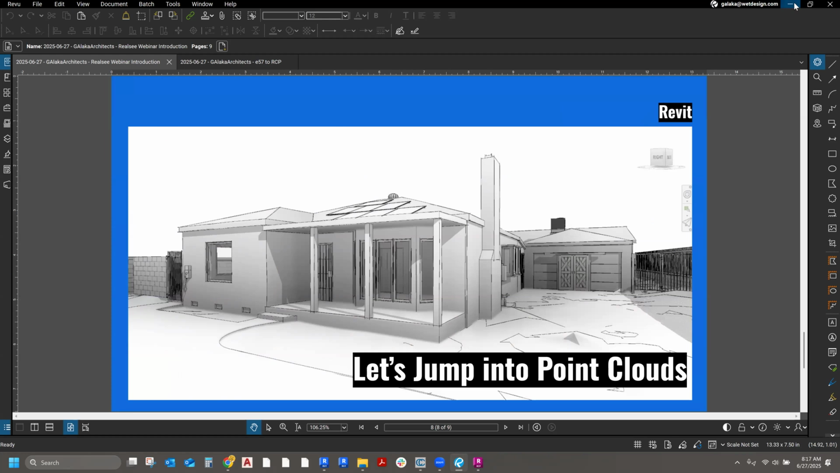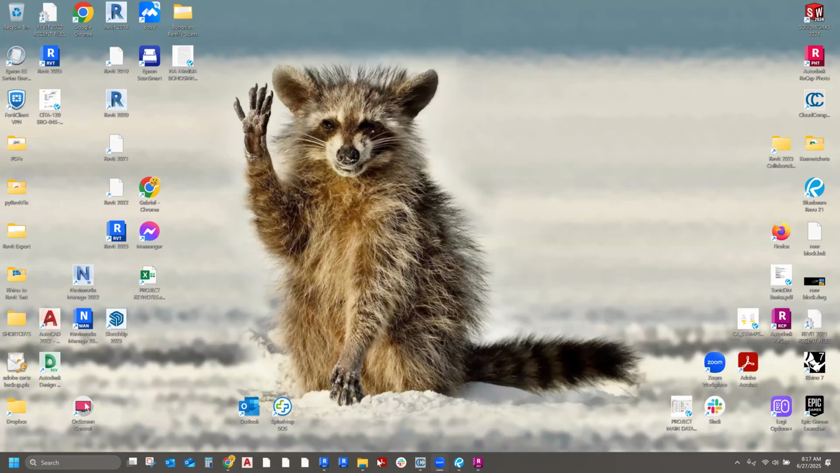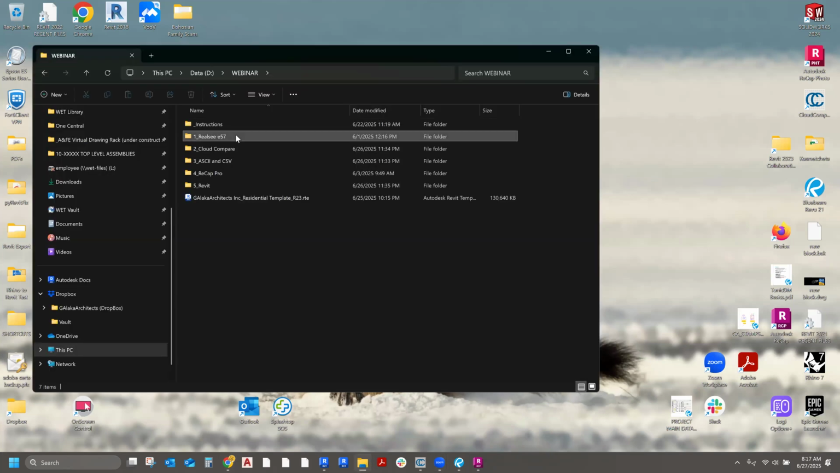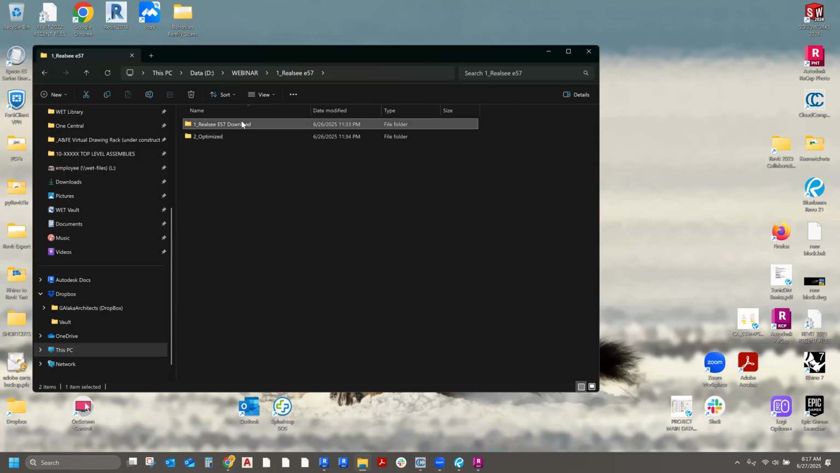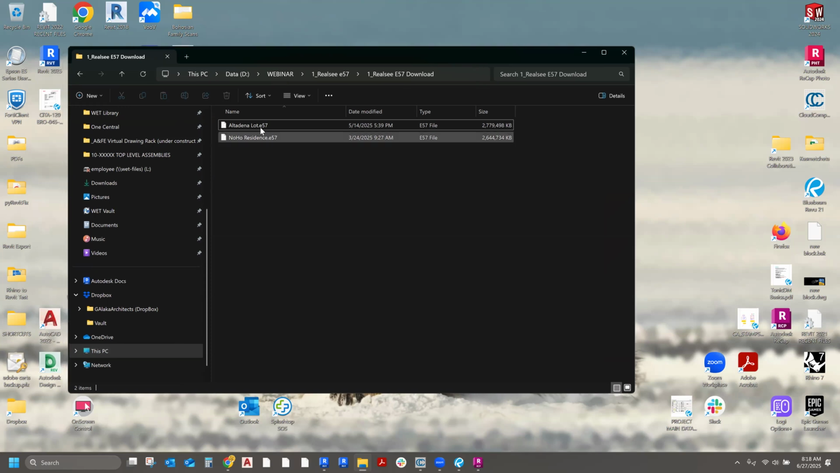Okay, so to start, as I said, my assumption is that you've already downloaded the E57 file from Realsee. You have the option of a PLY or E57. For the purposes of this, you want to download the E57.